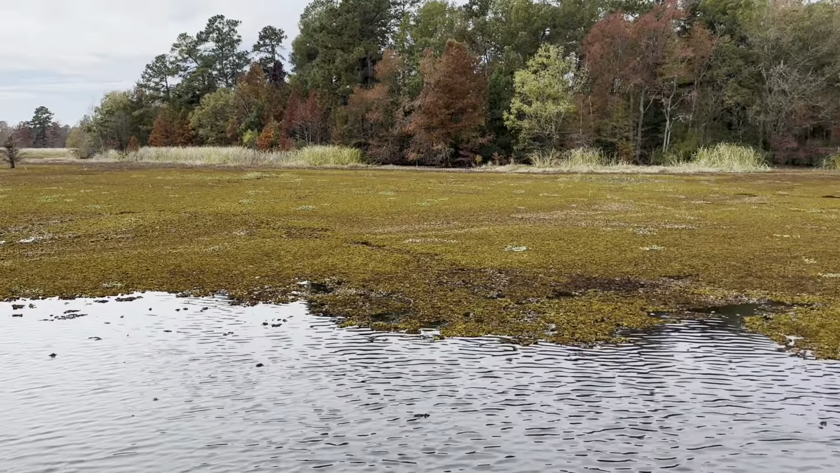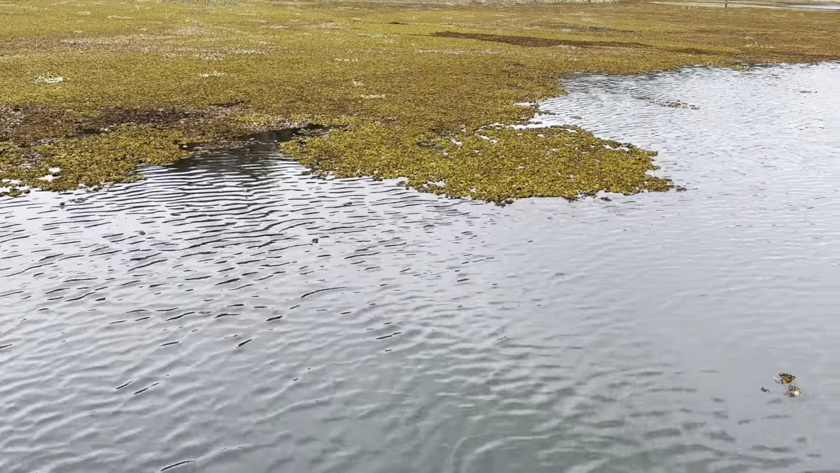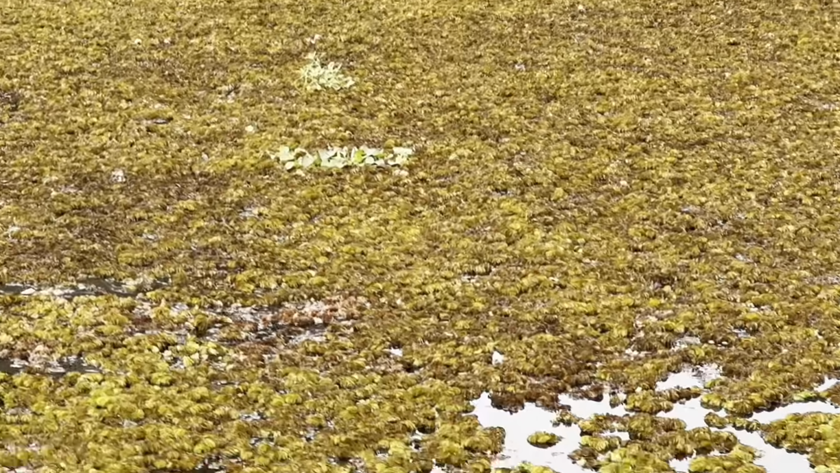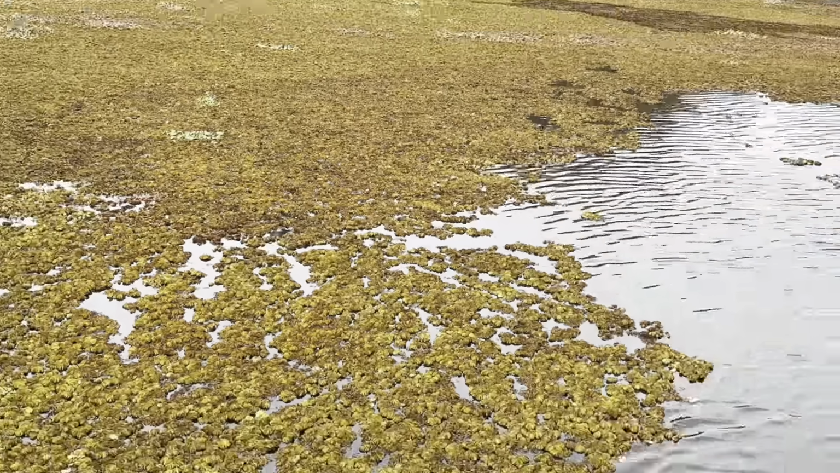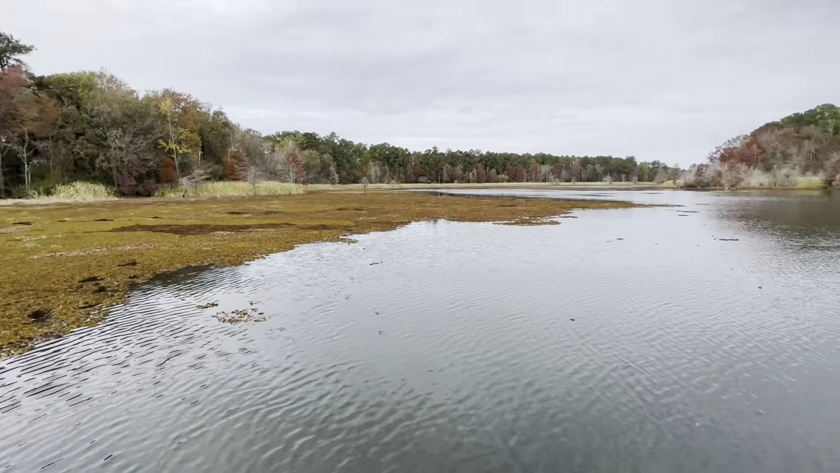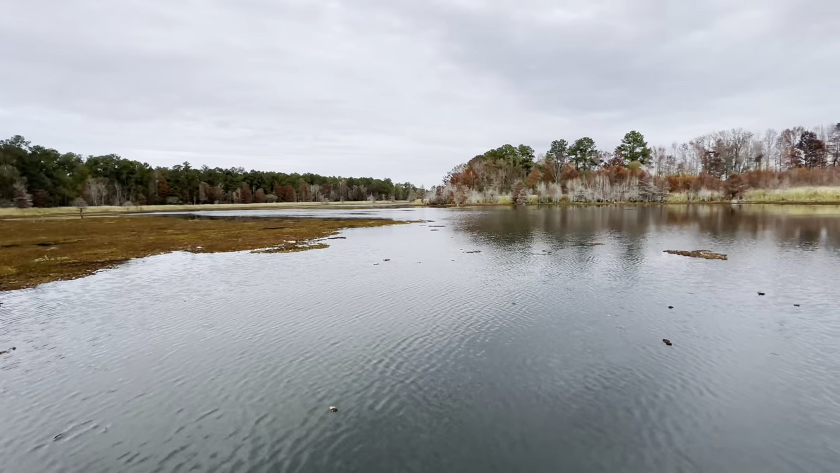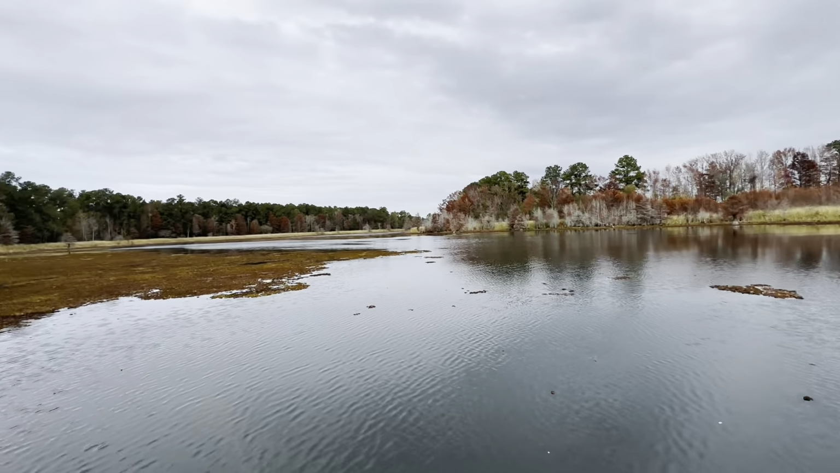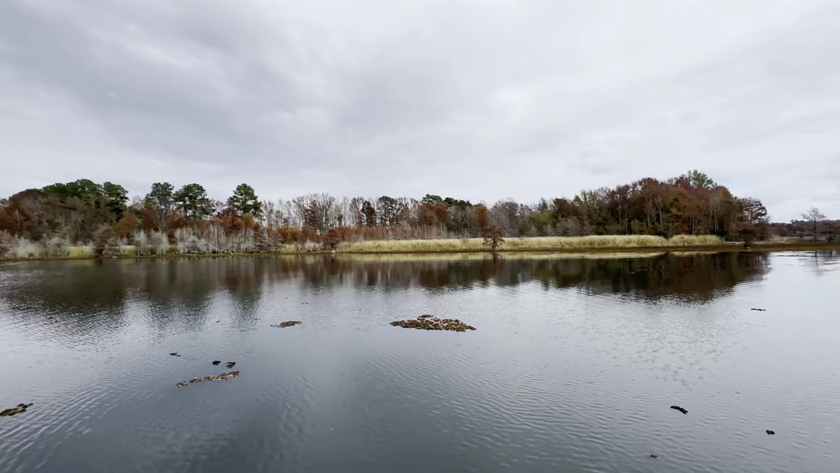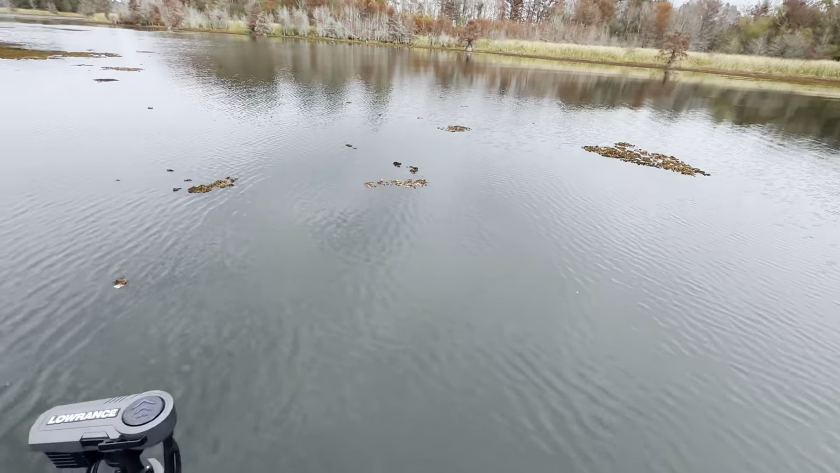Look at these mats. It looks like hyacinth mats, or at least there's some hyacinth mixed in with it right over there. I don't know if this stuff's dying. It looks like it's browning up, so I'm not sure if this will be here when we get back in February, but definitely different. I haven't seen this much of it anywhere. That's good. Something different.